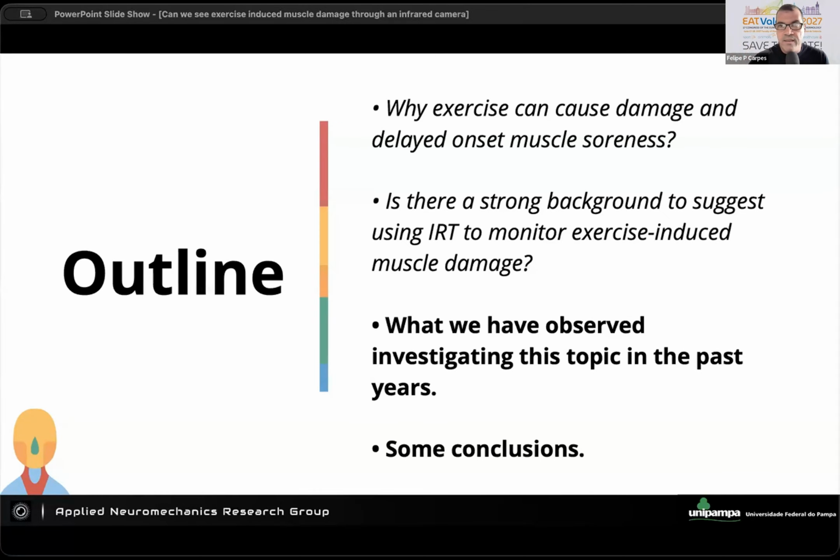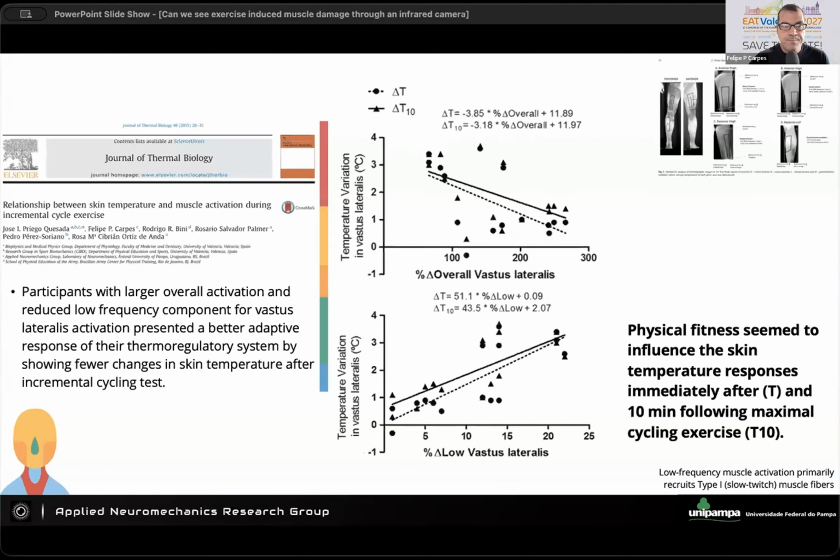We have to fight against a hypothesis, right, to make the theory stronger. So in this final part of my talk, I will mention what we have observed when we investigated this topic in the past few years.